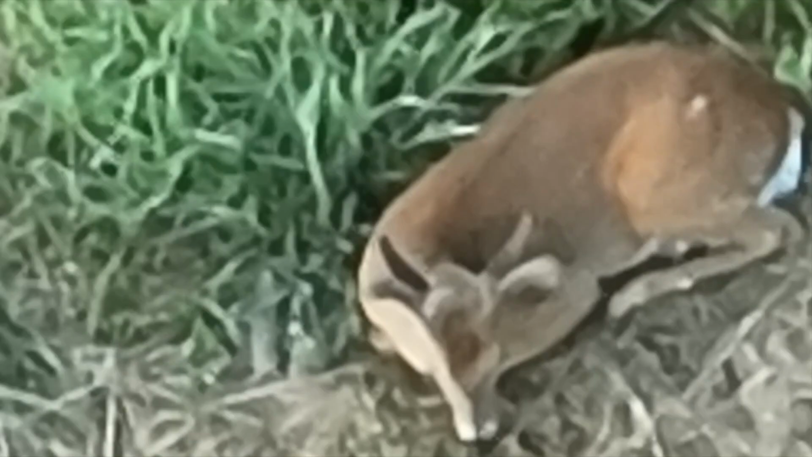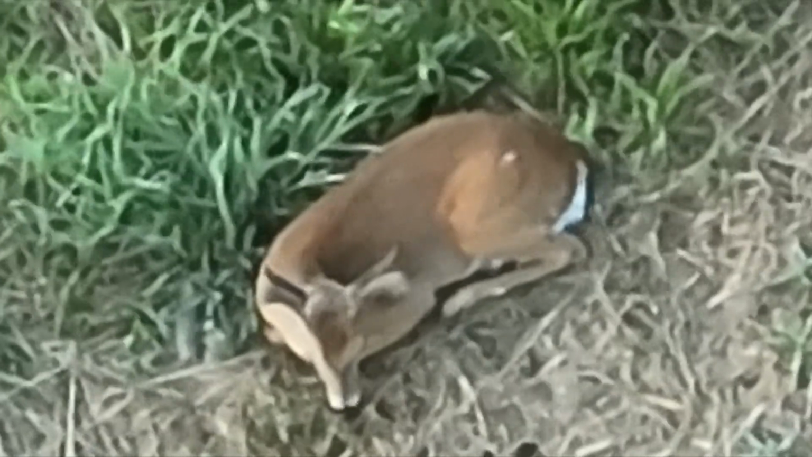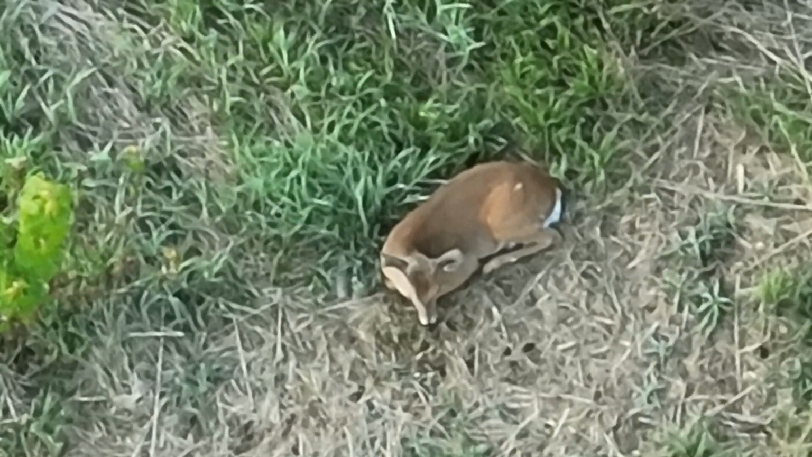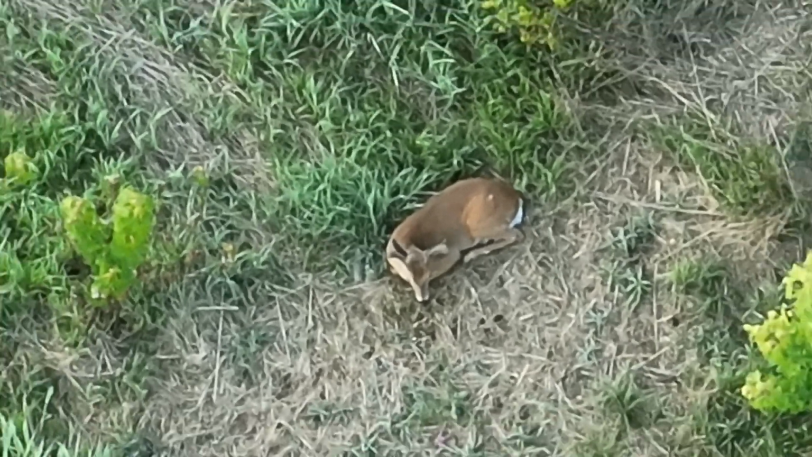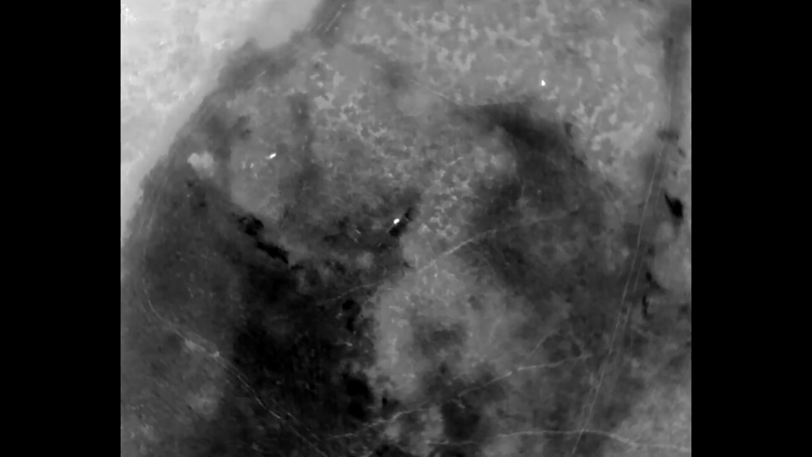The head is turned now, and you can clearly see the start of antlers, which is pretty cool. The ears fold back behind the antlers, and this deer is well on its way to being at least outside of the ears, whether it's a 125, a 135.